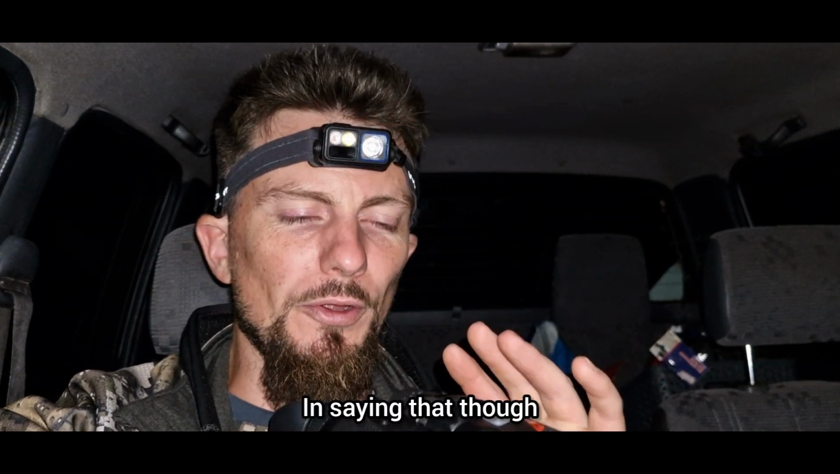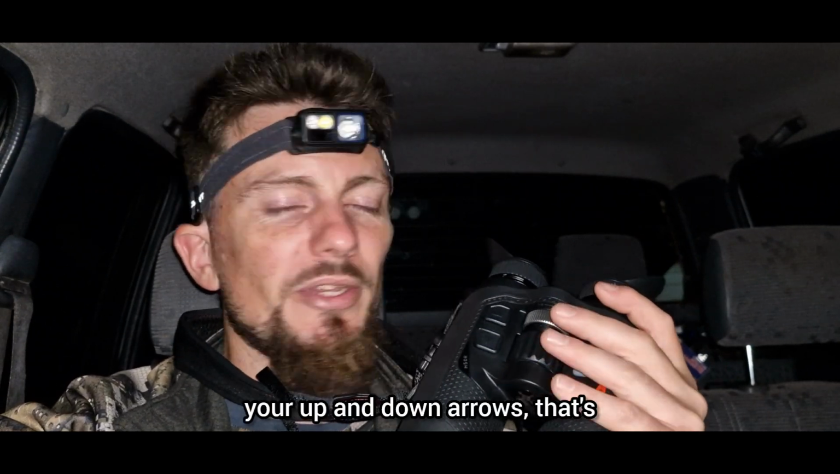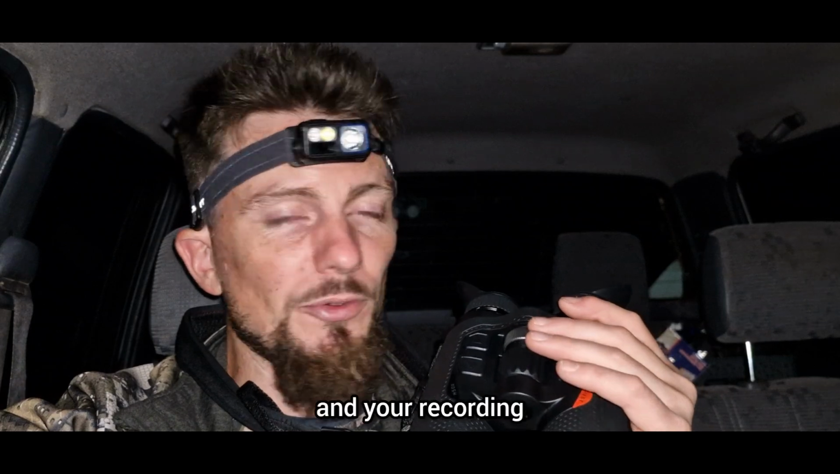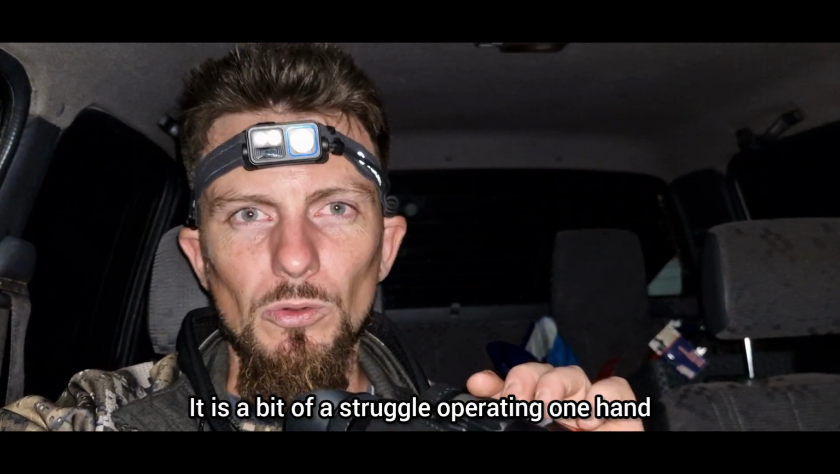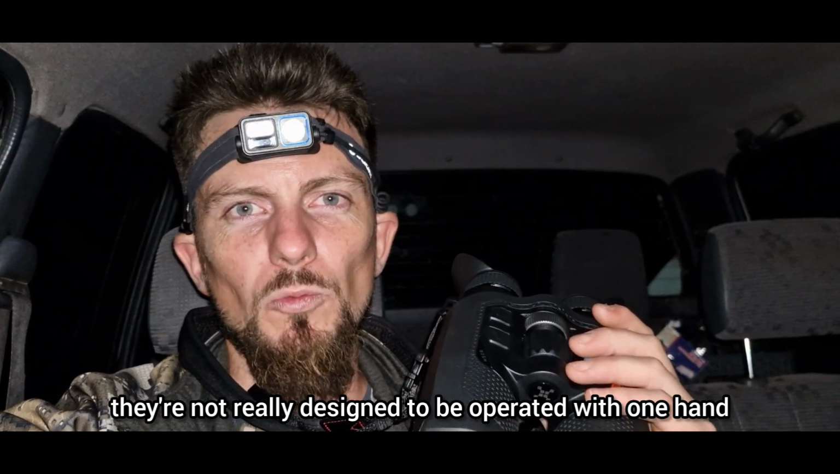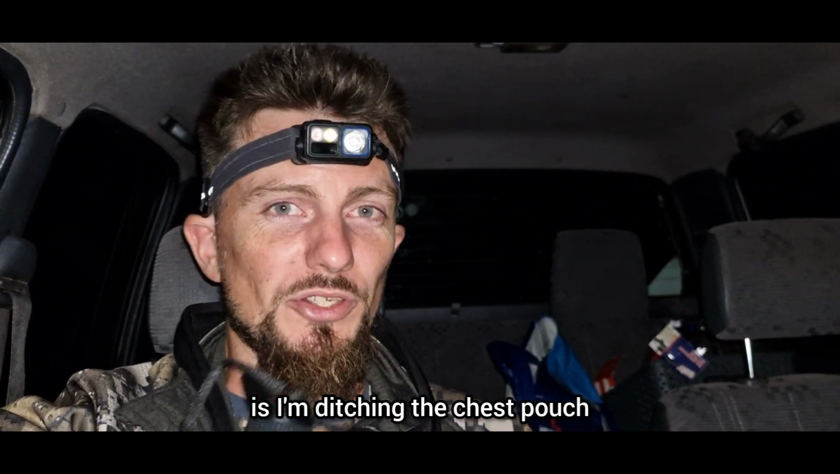In saying that though, with the other two buttons on what would be my right hand side, furthest away from my fingers, your up and down arrows, that's your laser rangefinder and your recording. If you're, in my case, walking around, viewing with your left hand, it is a bit of a struggle operating one handed, but I guess they're not really designed to be operated with one hand. They're used for two.